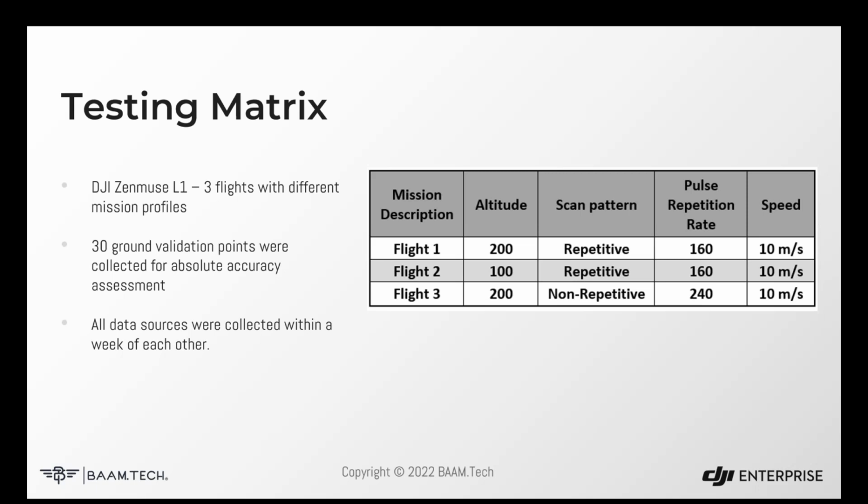And so that can allow you to potentially get greater look angles and penetration of vegetation, but it also means that you're going to revisit the same spot multiple times, which, with the lower precision of the system, potentially just propagates your precision errors and makes them worse. So we wanted to see the effects of those compared to Flight 1.